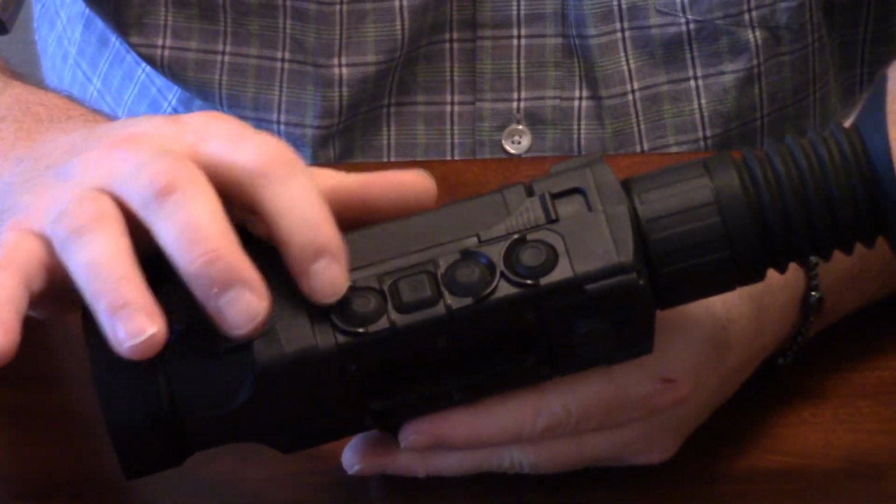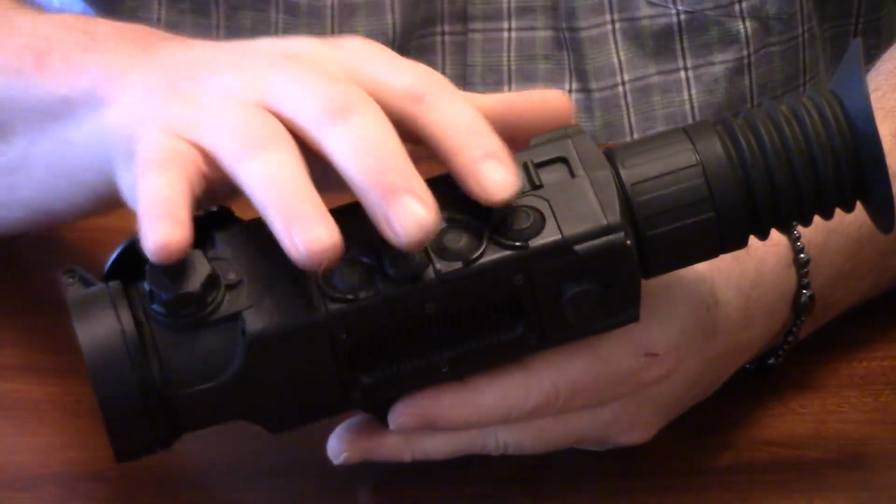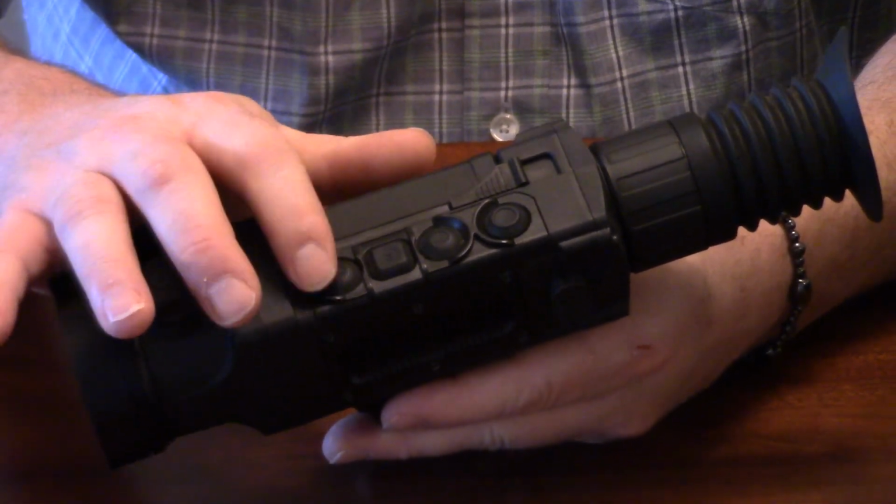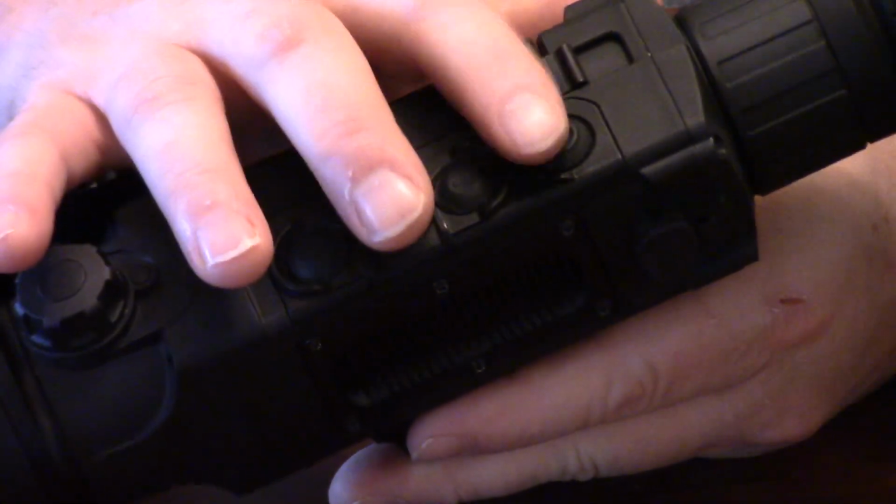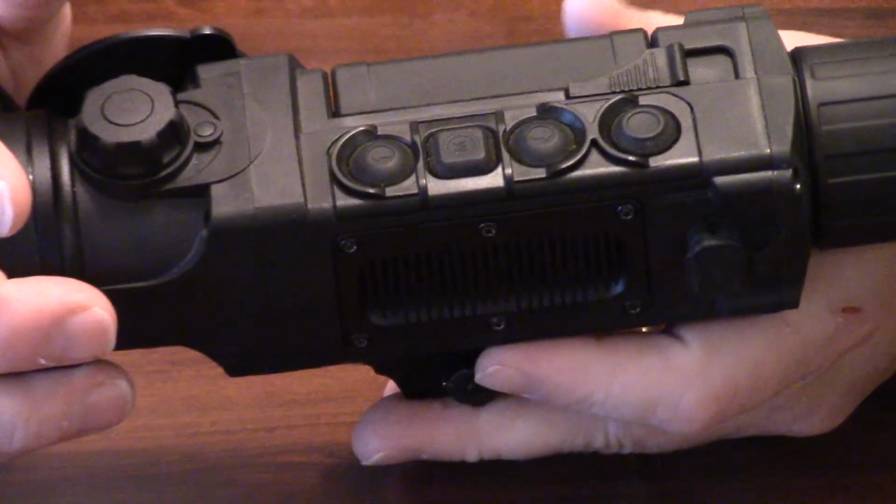You've got these little ridge ranges, so as you're sitting there across the scope or what have you, it's really easy to find out where everything's at when you're out there in the dark. The first button's got a little ridge raised around it, the next button is squared off, and you have another ridge raised to identify this reverse button, so you know where you're at, to make a long story short.